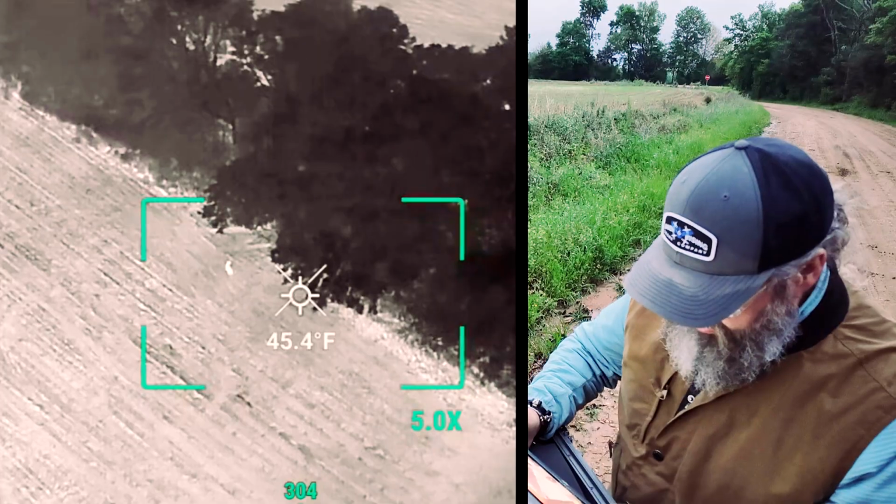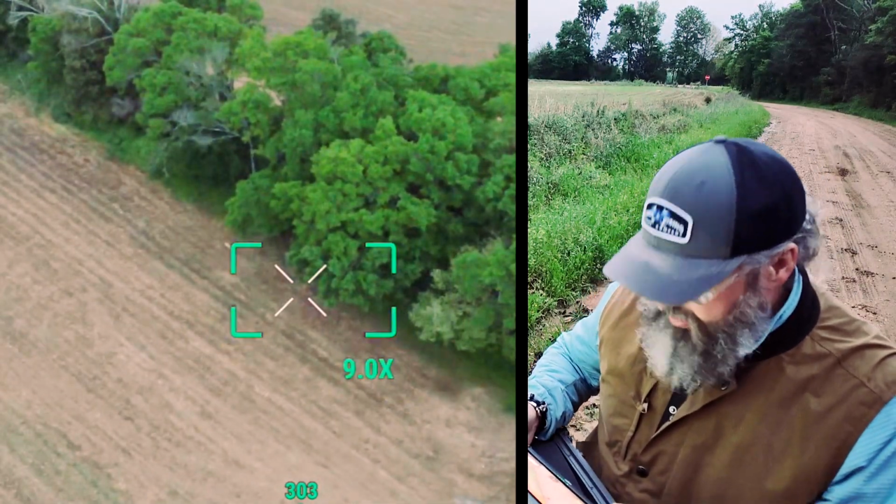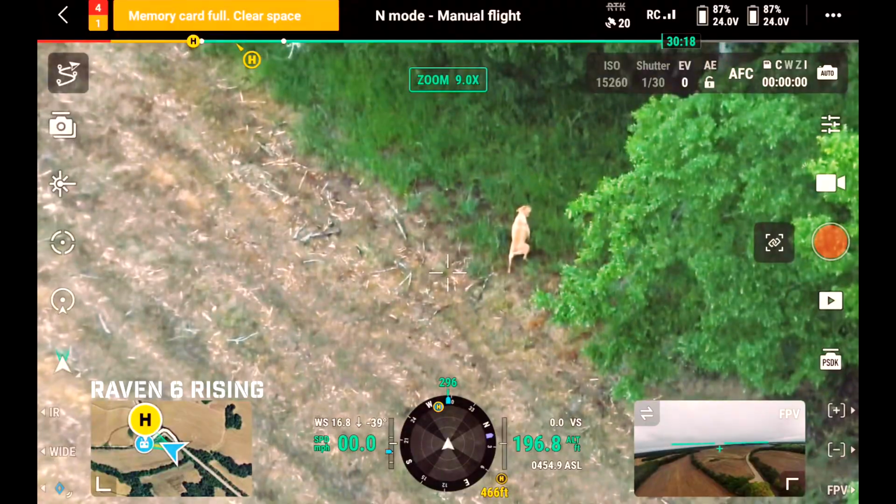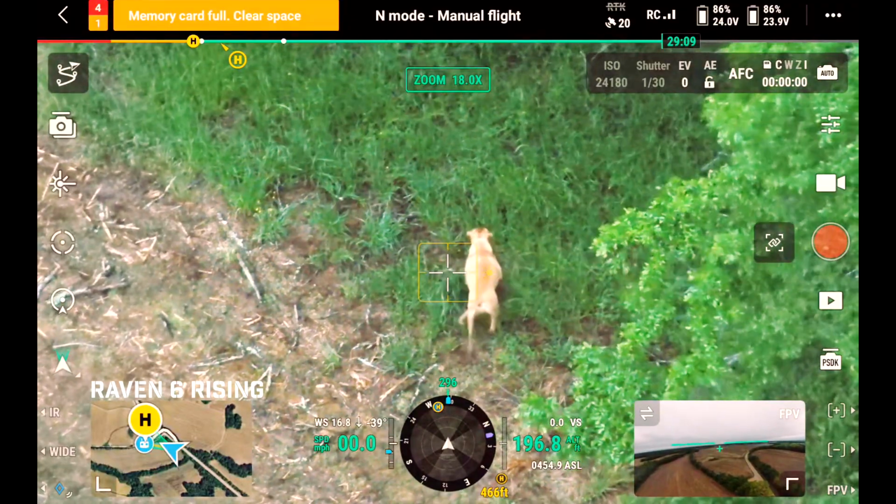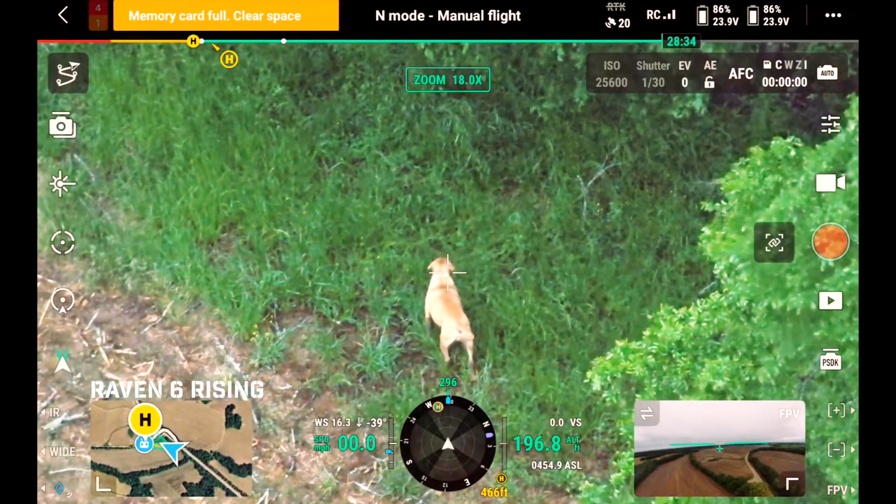Hello. Laura, I think I've got him. Hang on. Okay. Hang on. I think I've got him. Okay. He's actually walking to me. Okay. Has he got an orange collar on? Hang on. Has he got a bobtail? No. No, this one doesn't have a bobtail. Nope. It's an older looking dog.